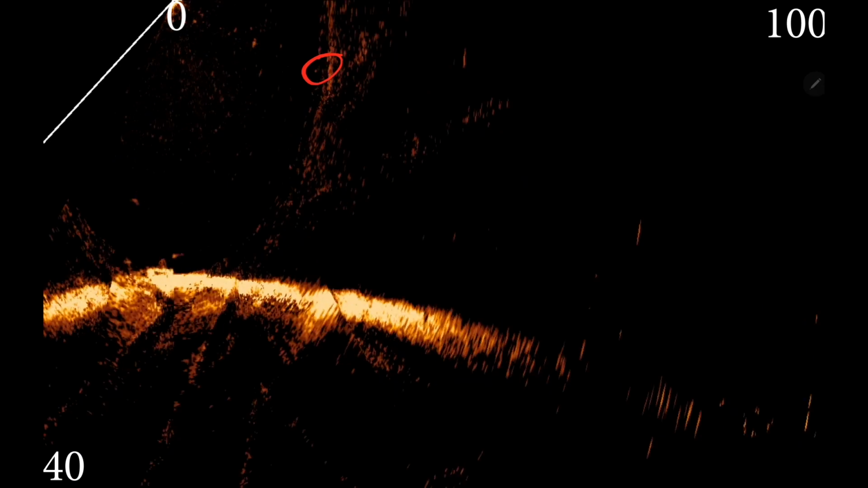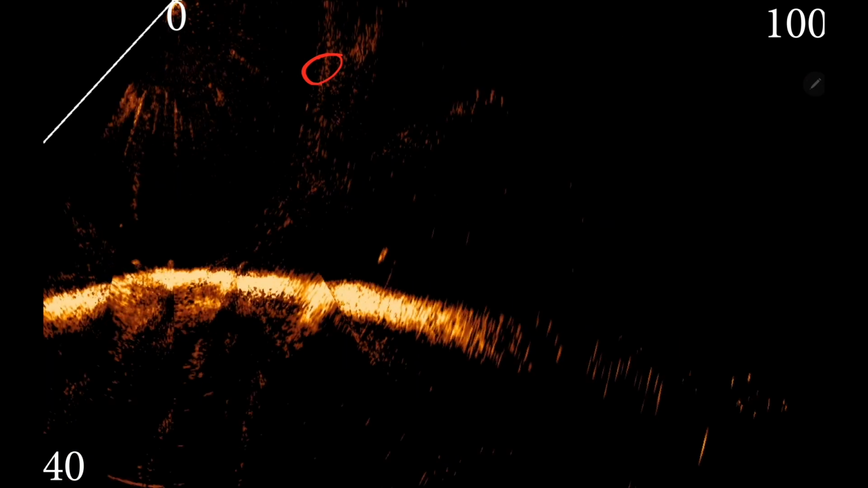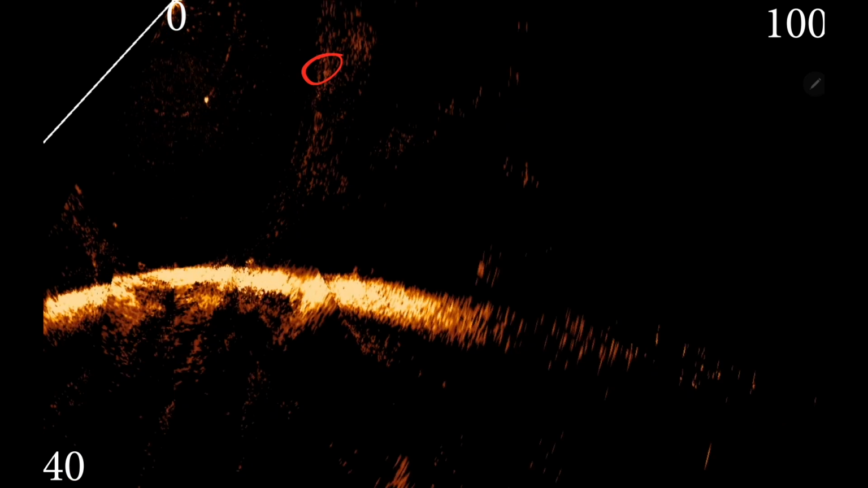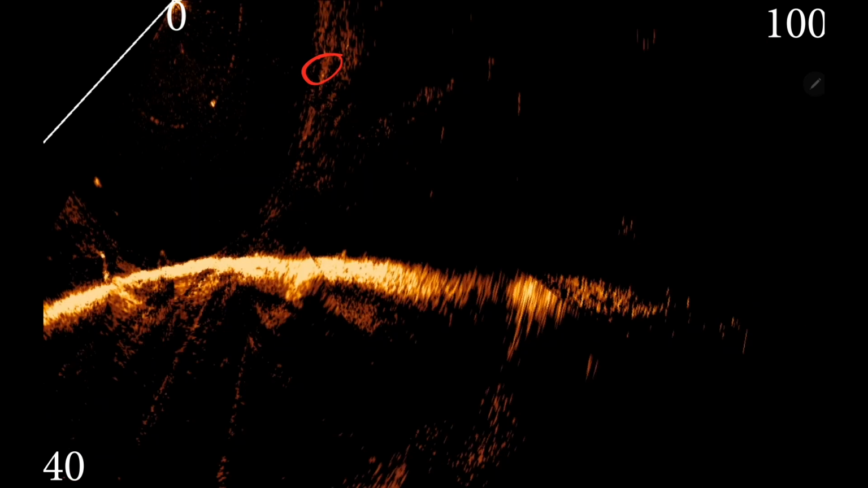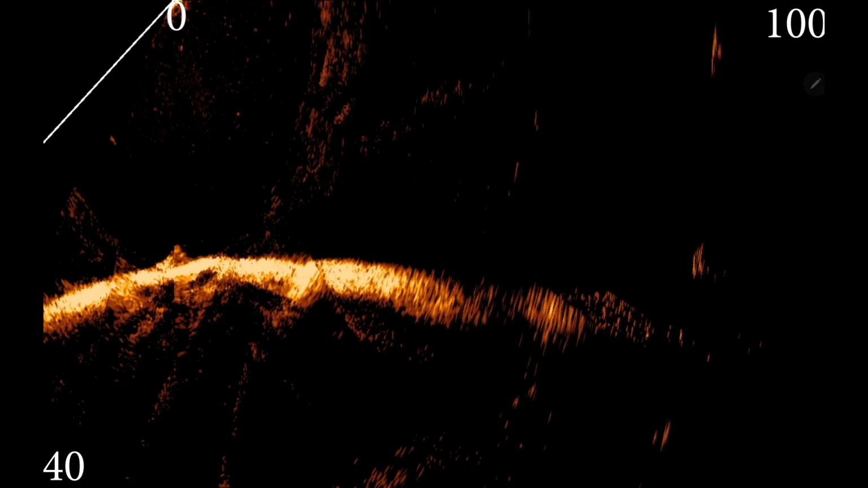That's what I was talking about. Guys, that right there is exactly what I was talking about, bringing that swim bait through those shad or right below those shad. It's a great depiction of it.